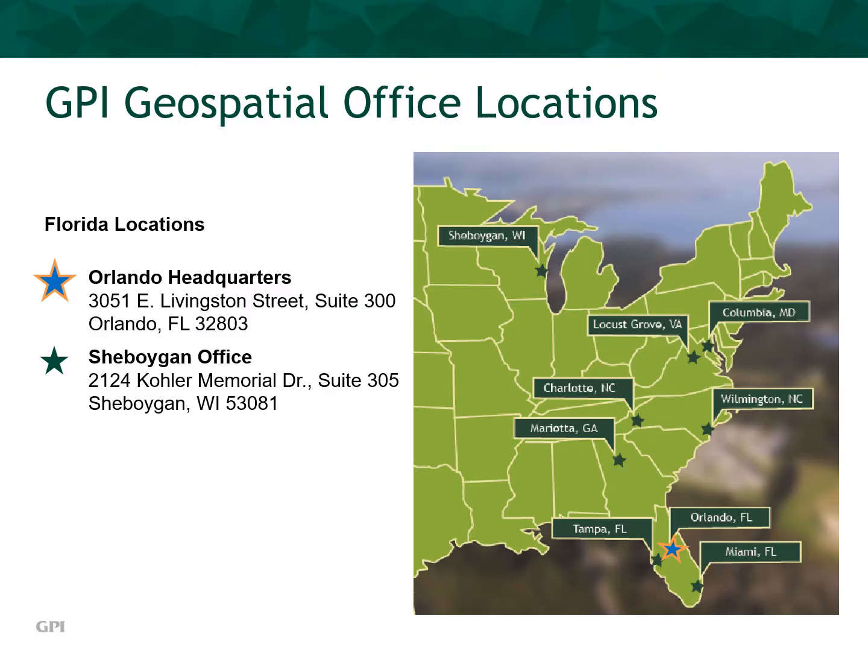GPI Geospatial has 9 offices in 6 states. Our headquarters, as previously indicated, is in Orlando, Florida, but we do have a regional production facility in Sheboygan, Wisconsin, with 13 employees. The Sheboygan office is a location I work out of and conduct my business development activities. Since the Sheboygan office was opened, we have completed or are completing projects for a variety of clients in the upper Midwest, such as Wisconsin DOT, Sheboygan County, Wisconsin, Ramsey County, Minnesota, and many private engineering and surveying firms.